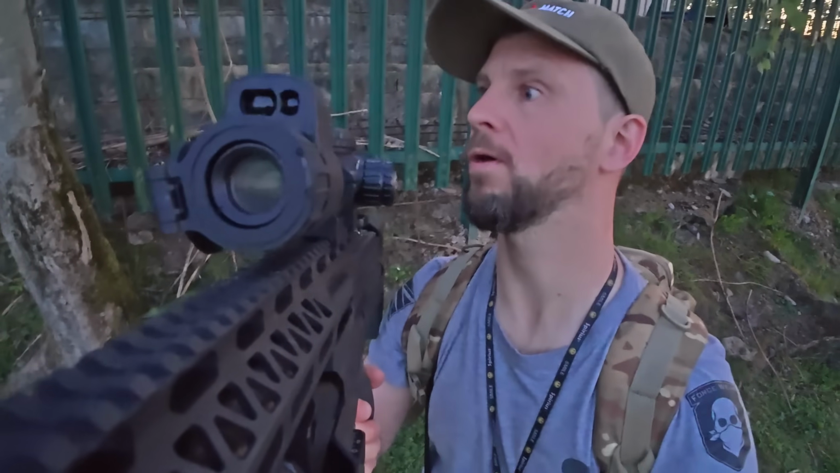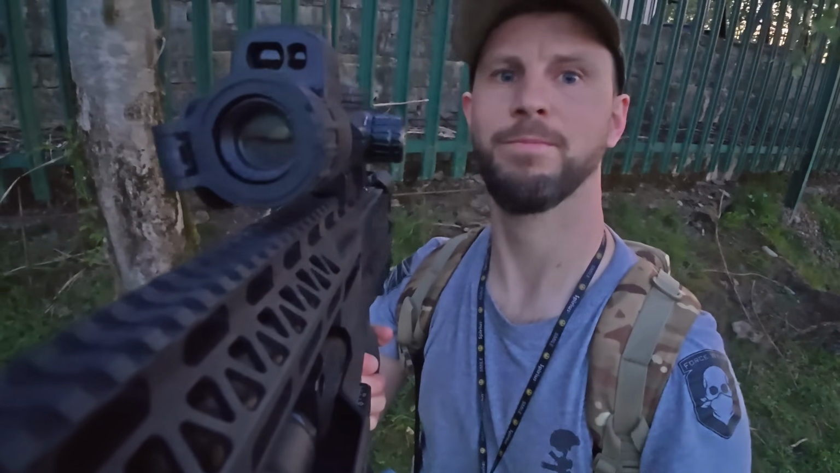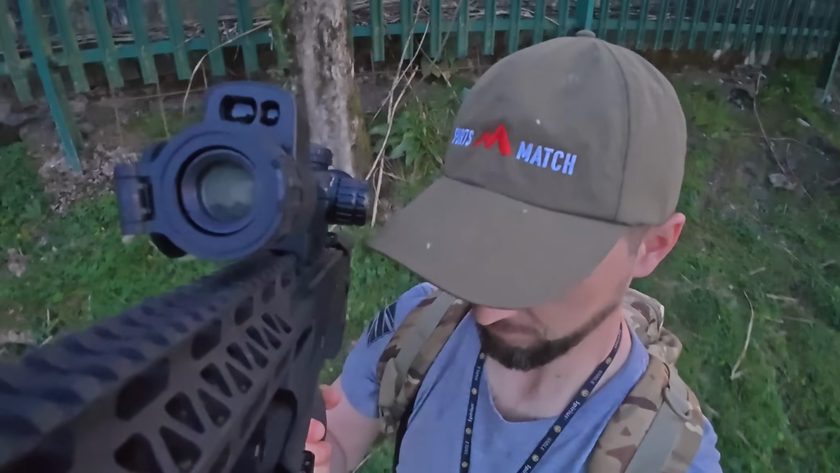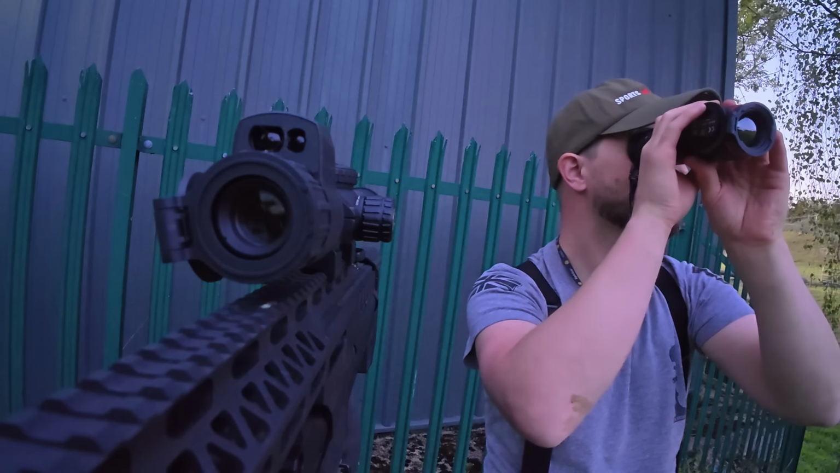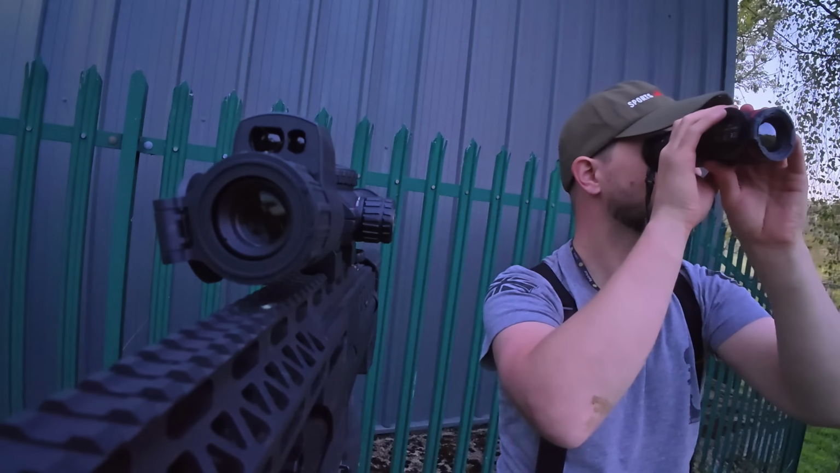Right, we just got that one, so just gonna shift myself round to the other side of this corner. There's actually a few rabbits just in the distance. They're more than 100 yards away. I think they might have got a little bit spooked, but I'll get myself into position ready because I'm sure they'll come back out into the open.